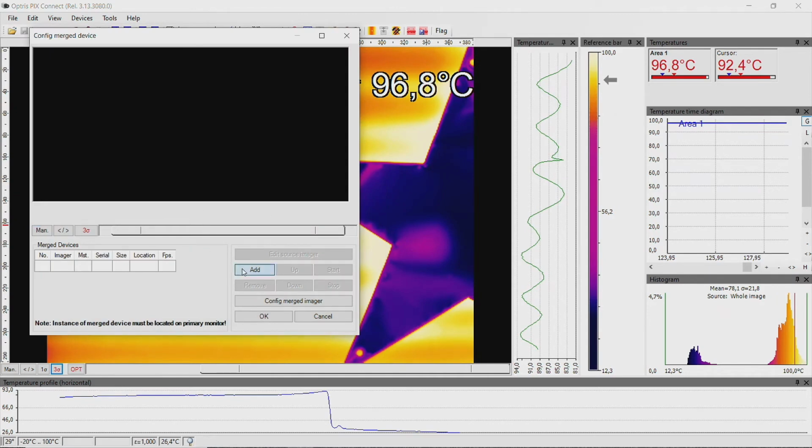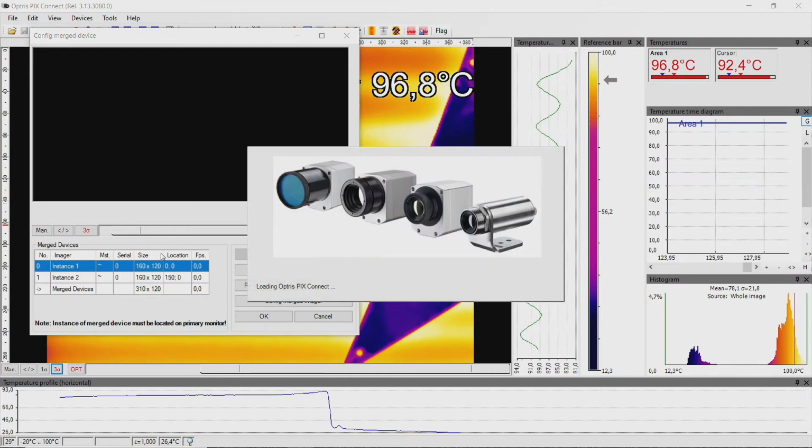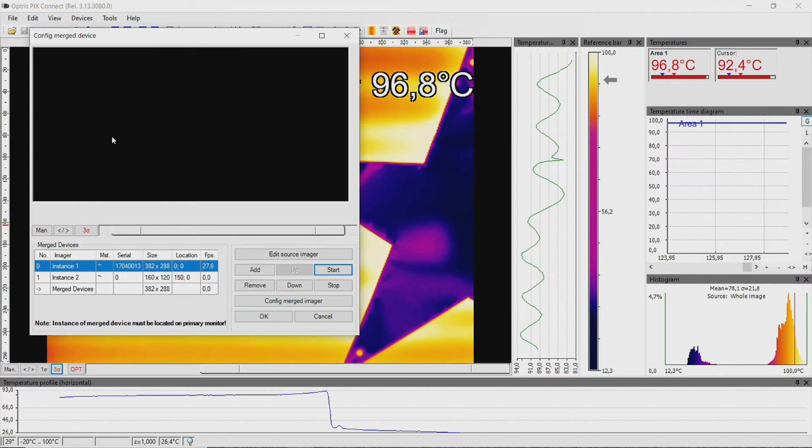Click on Add for the number of cameras you want to use for the merging. To start the individual instances, select each single instance one after another and press the Start button. All windows will open for the different instances.